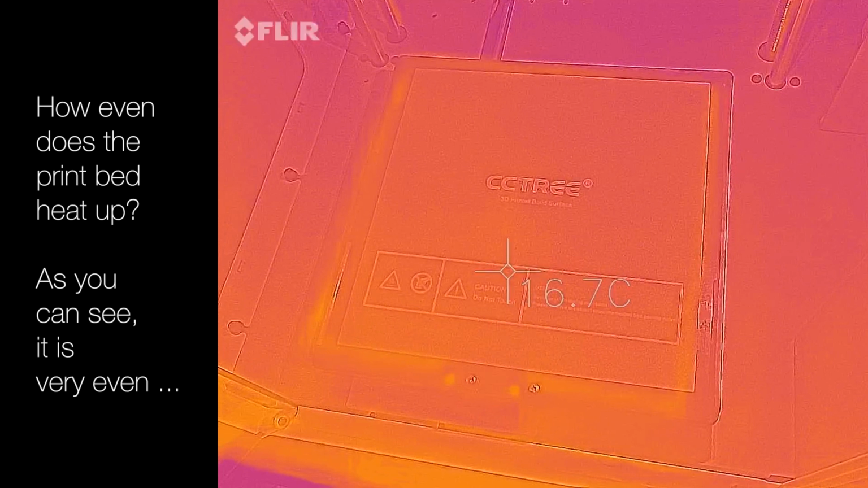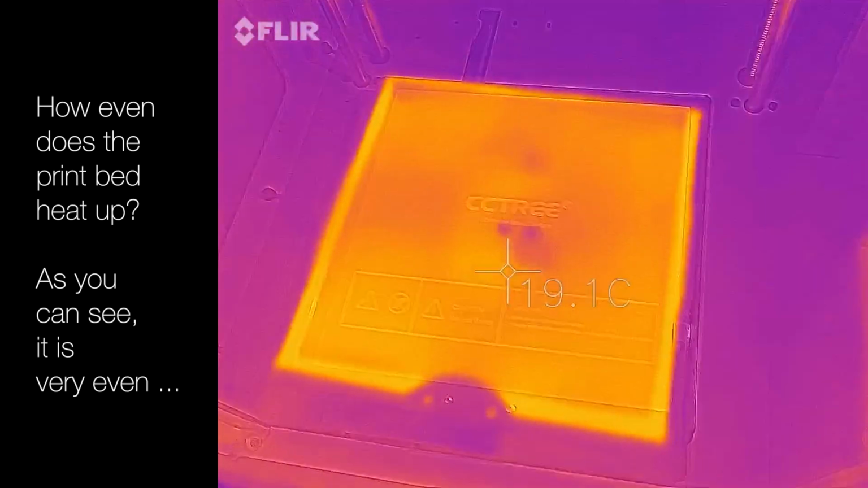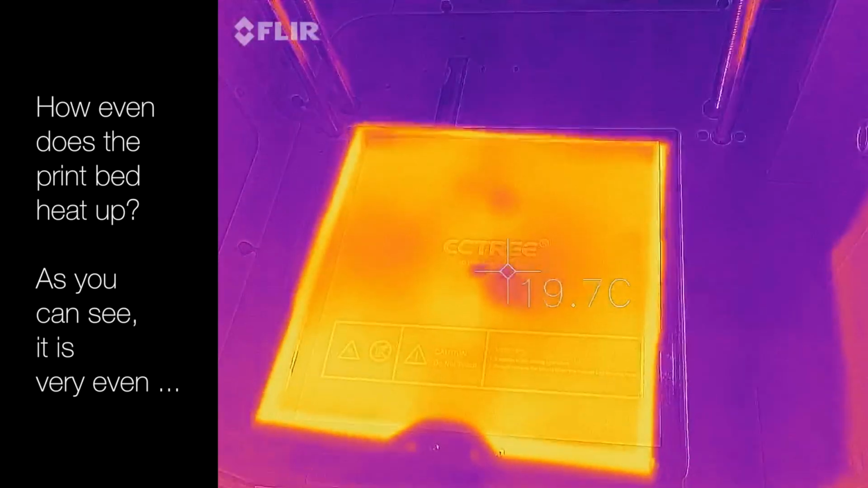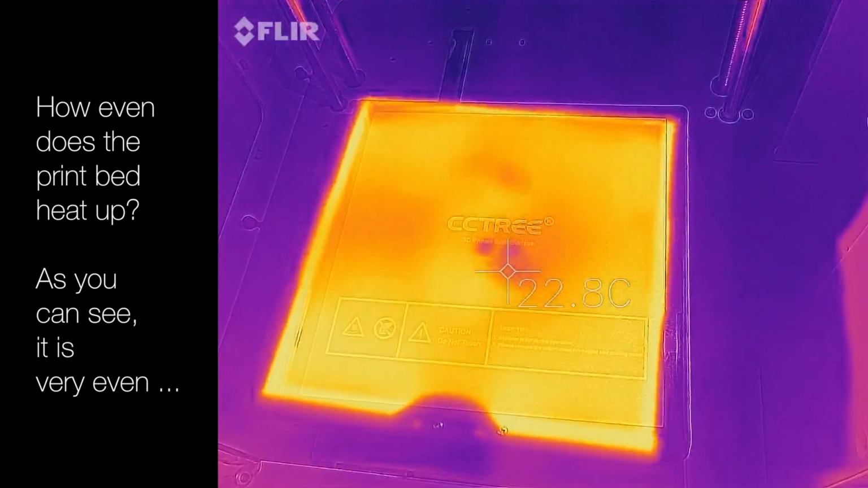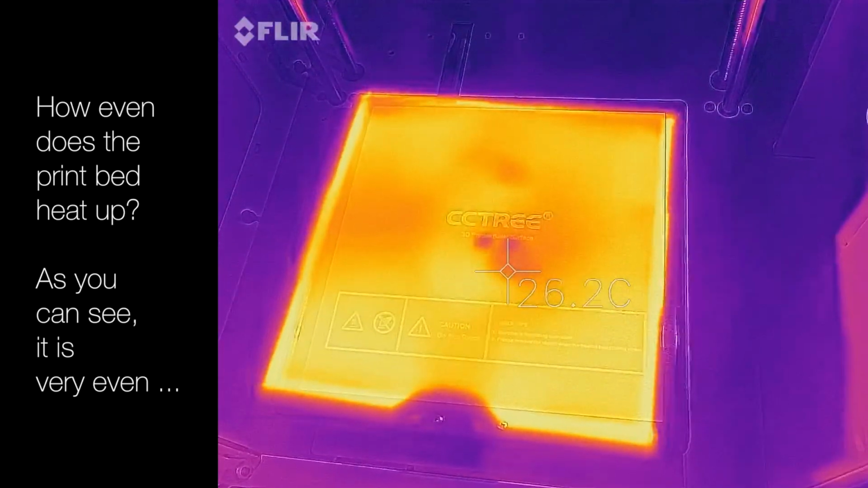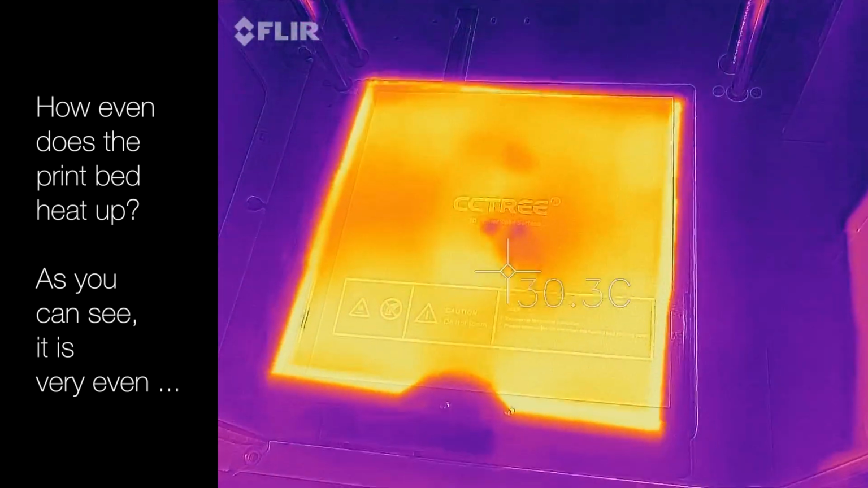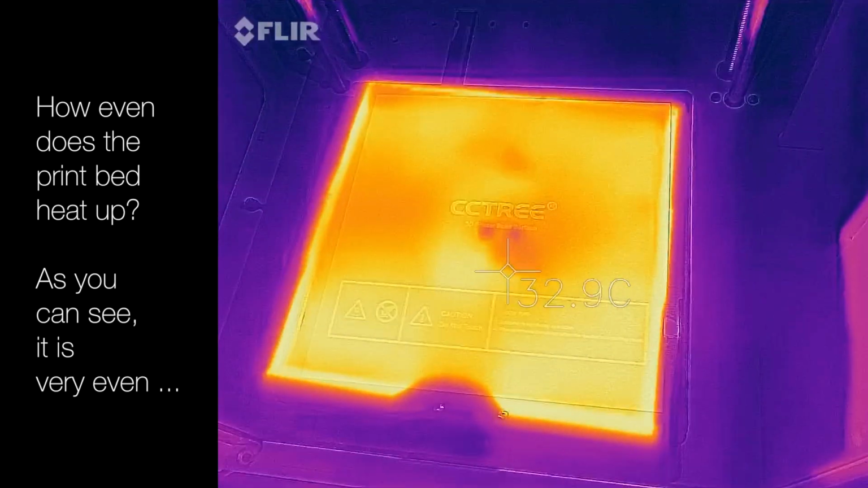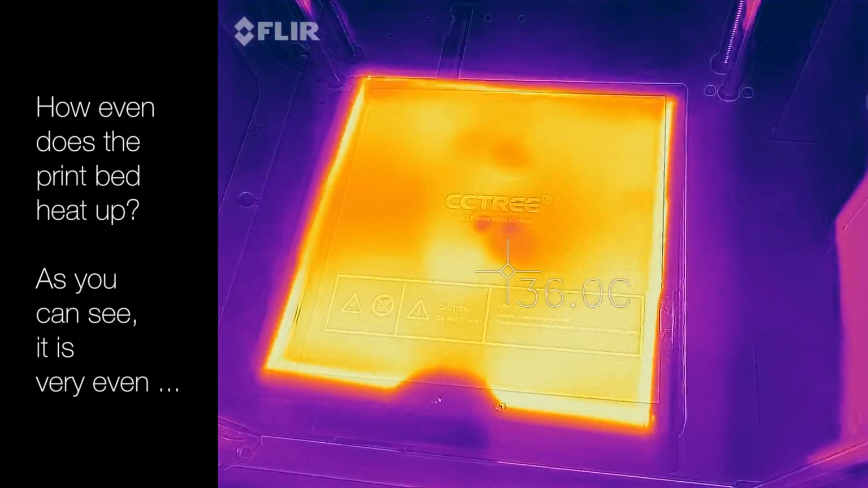It starts now. We are preheating. It says it is 26 degrees, 28, 29, 30, 31. This video is about to show how even this thing heats the bed.